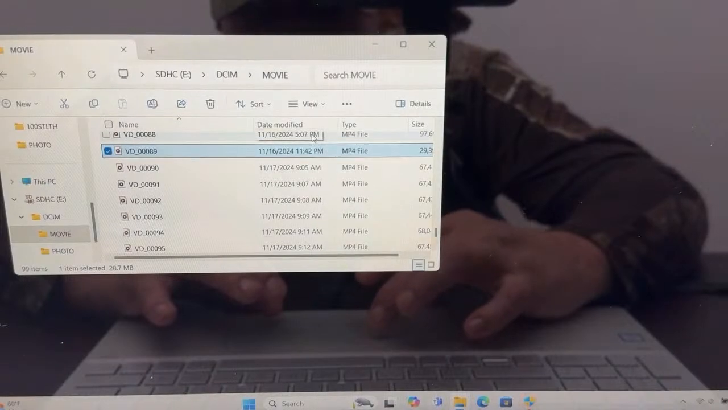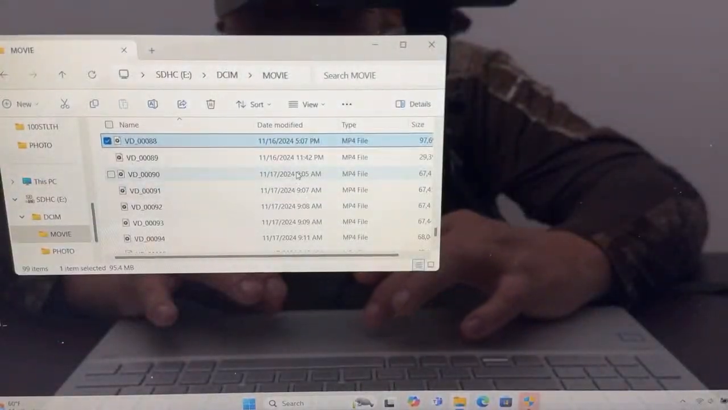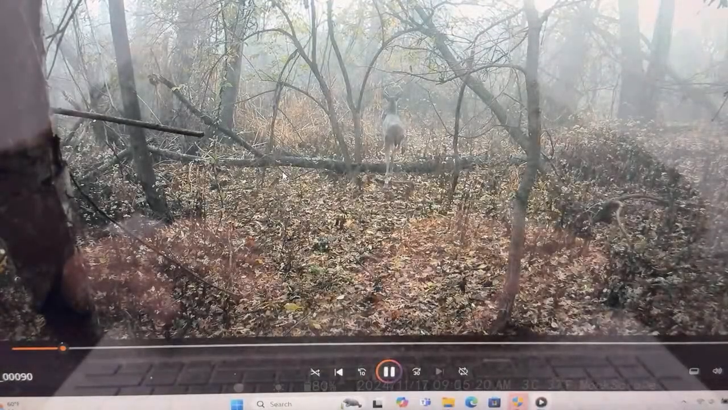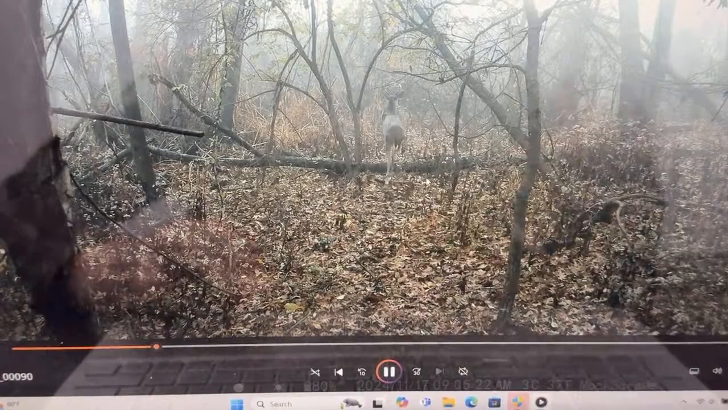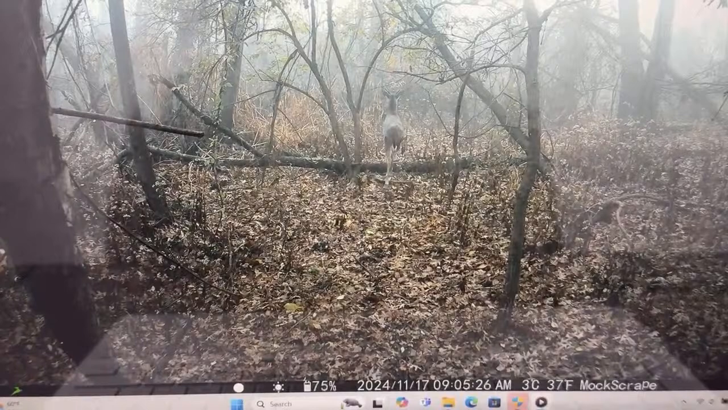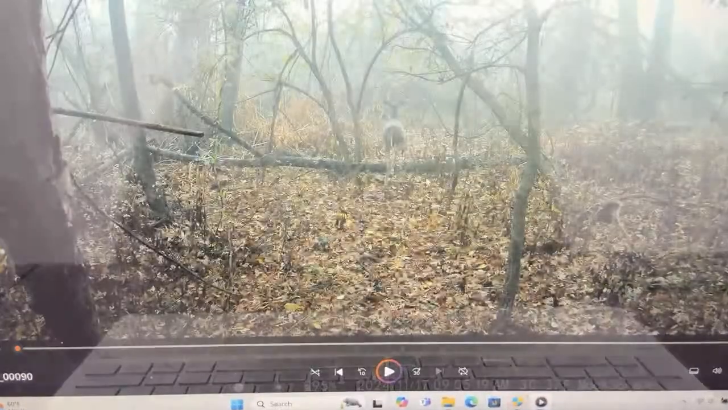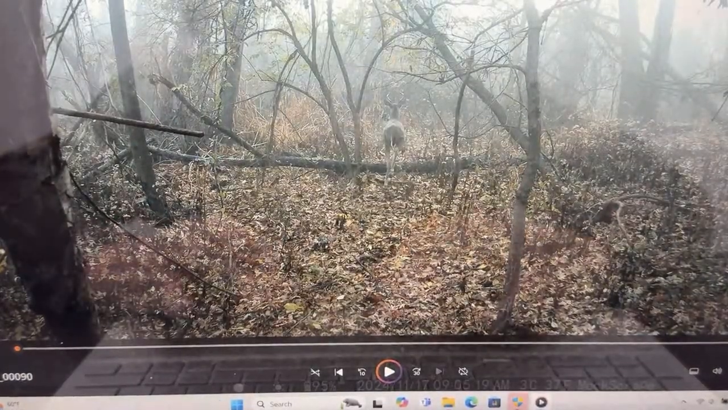Let's see, did I skip this one? No, that was that buck, okay. So that one, we're going on the 17th at 8:05. Now this is what, yesterday? There's a small buck right there. Yeah, the 17th was yesterday, I think. So this is 8:30 a.m. So that was yesterday.